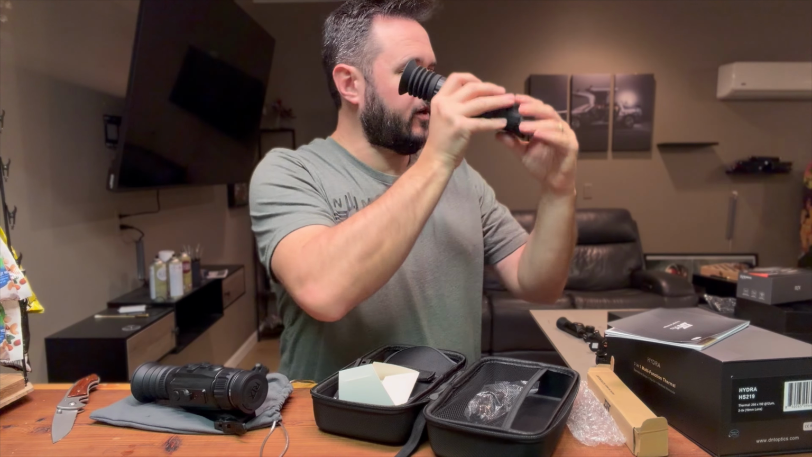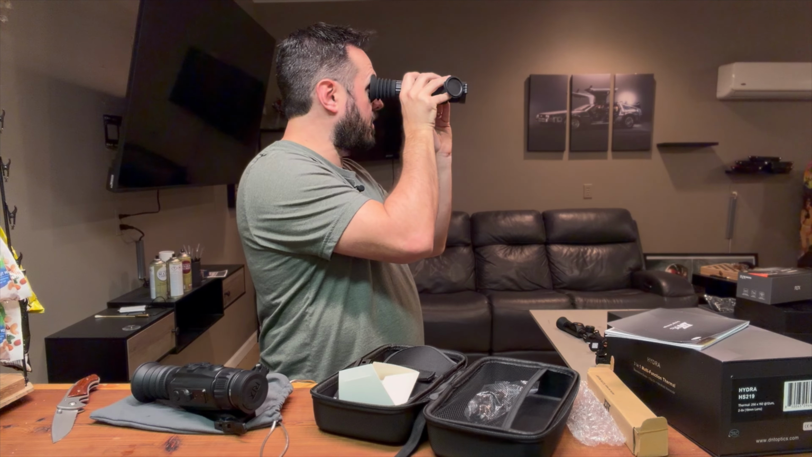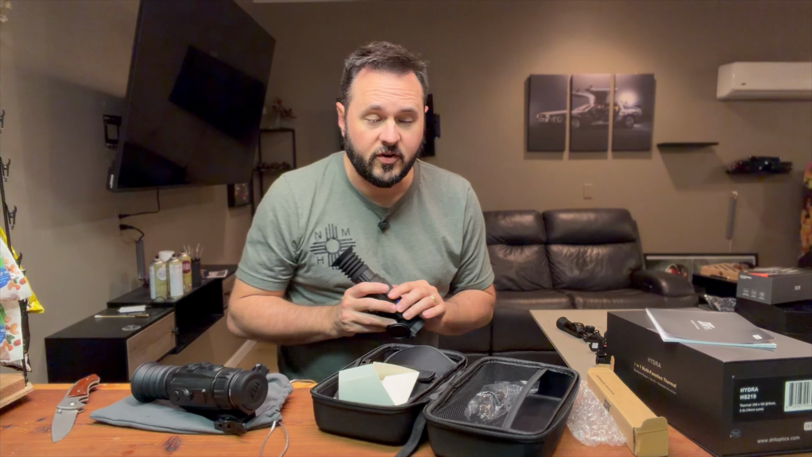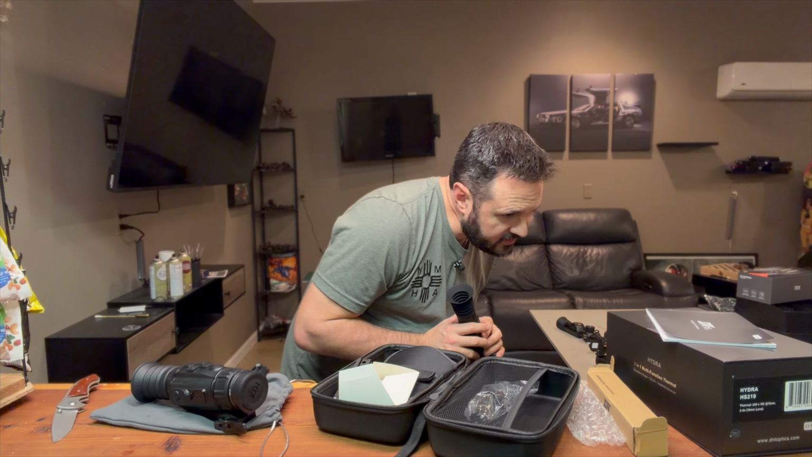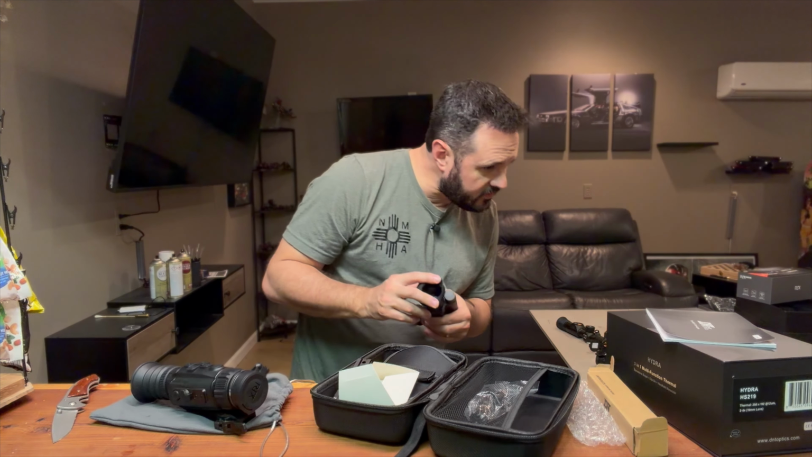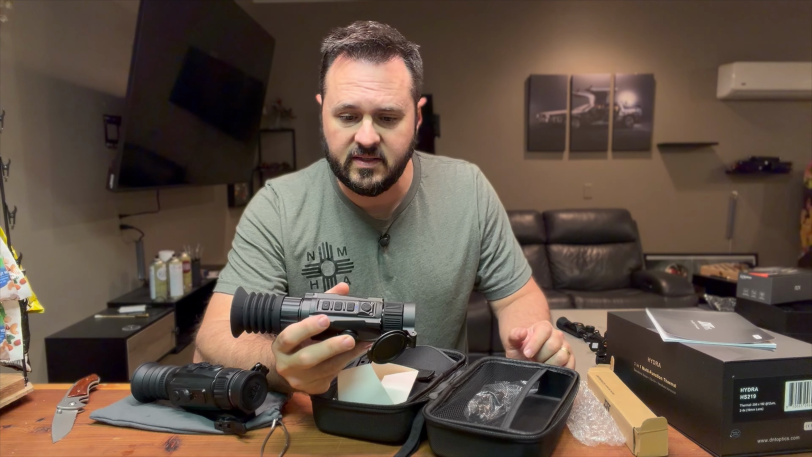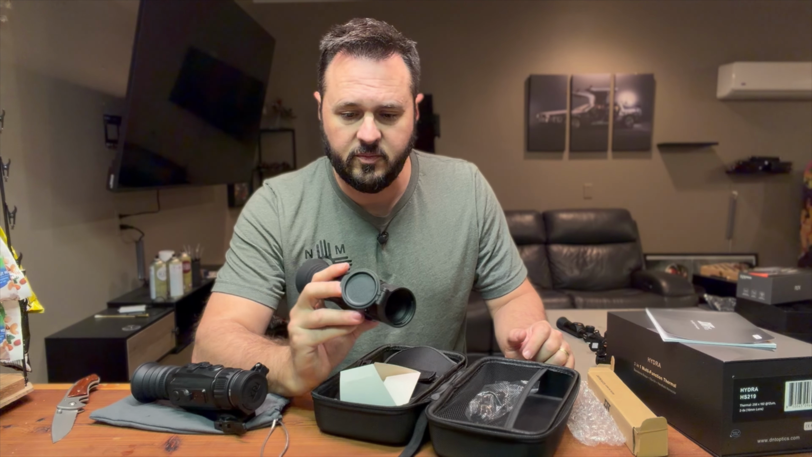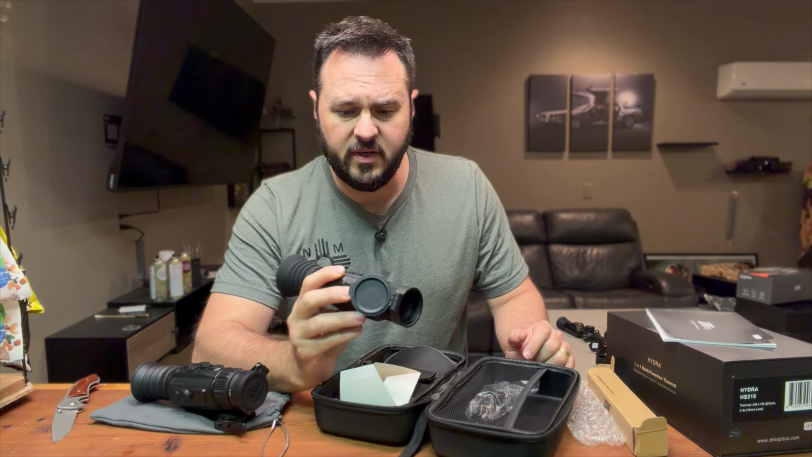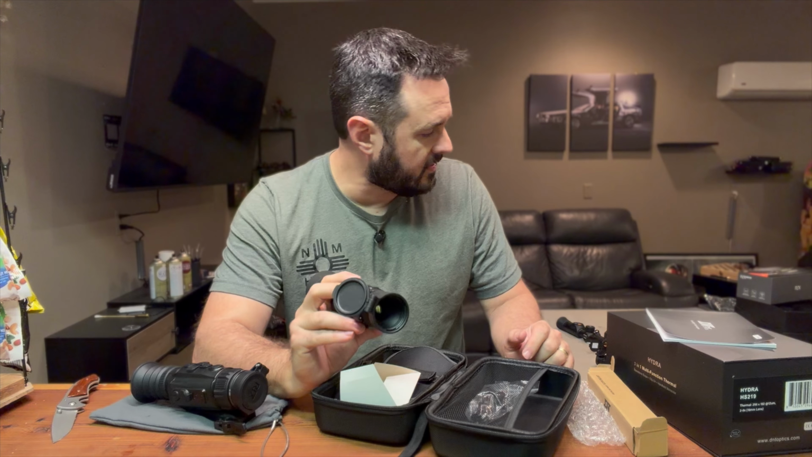I'm actually pleasantly surprised at what it can see, what it's able to pick up. Ultra lightweight, it's 13 ounces, almost 14 ounces, 13.8. Has a long eye relief, which, yeah, that's true. I'm kind of impressed. I wasn't expecting this DNT little Hydra to be so good, especially for its price, being sub $700. This one's not too bad.